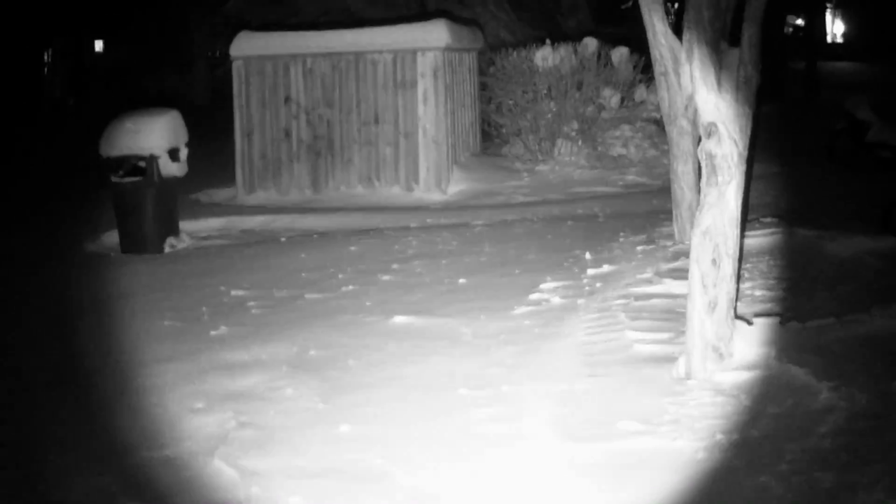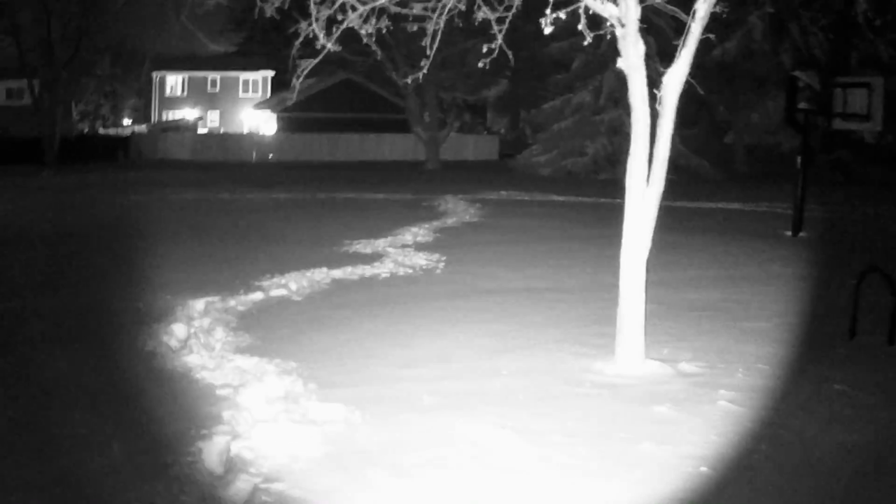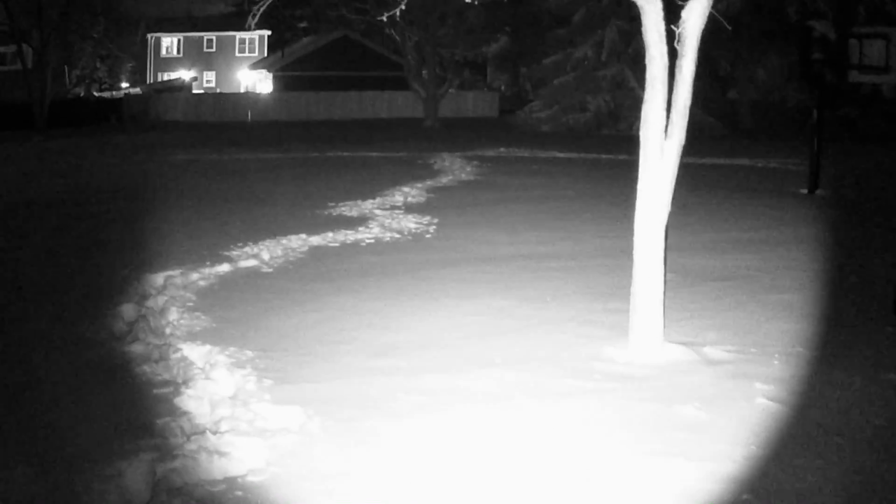Something else I want to call out is this is the first time since the original Swift video that I have recorded using the white filter instead of the green filter. And I'm doing this because I had a lot of comments saying that the green is pretty nice, but the black and white still seems to provide a better contrast.